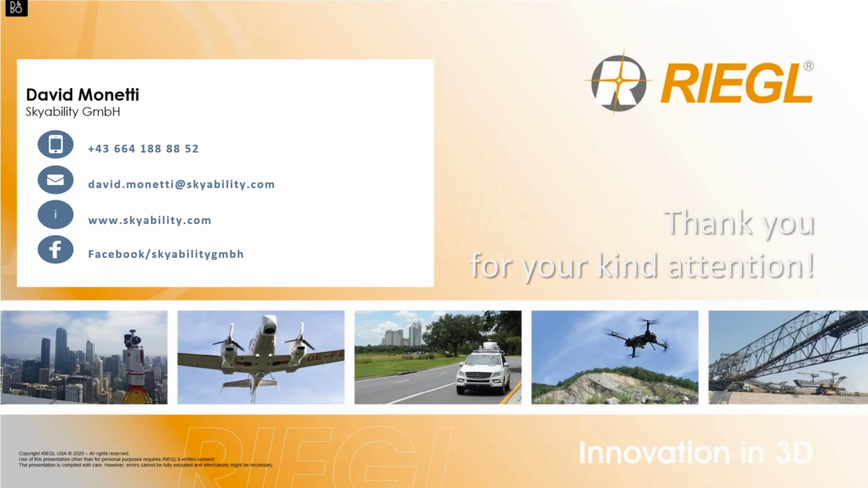We try to produce highly accurate data every time. We don't want to produce data that looks nice. We want to produce data that is accurate. That means our first target is always the accuracy of the data, and this is the most important thing, and this is where we trust in RIEGL software solutions.